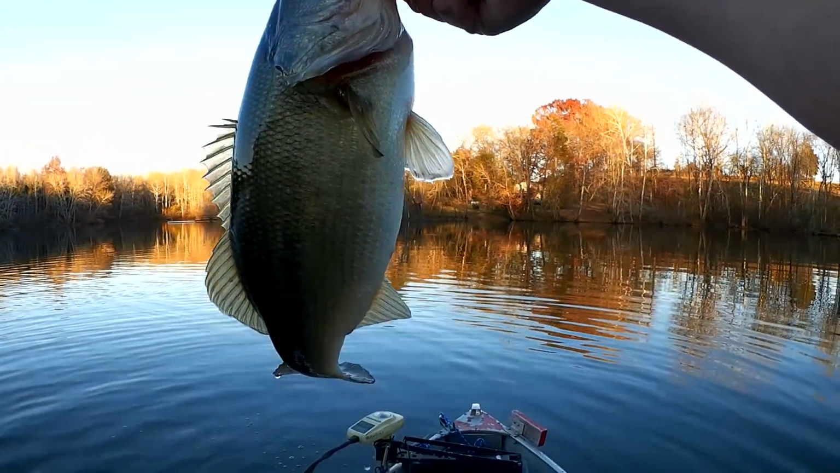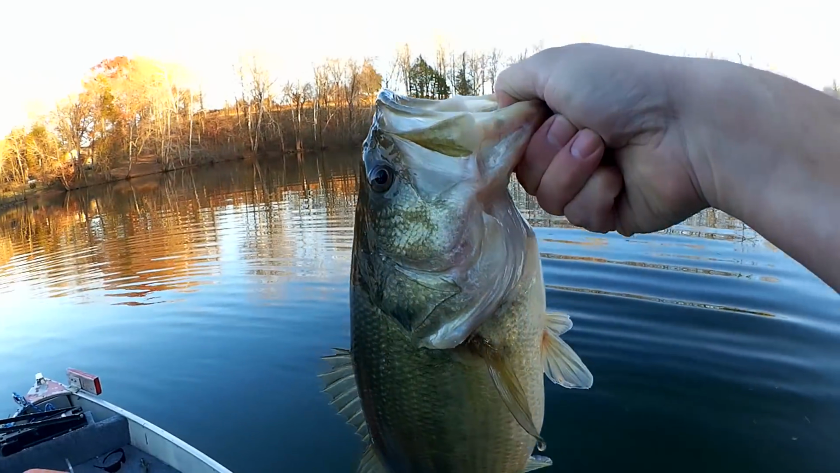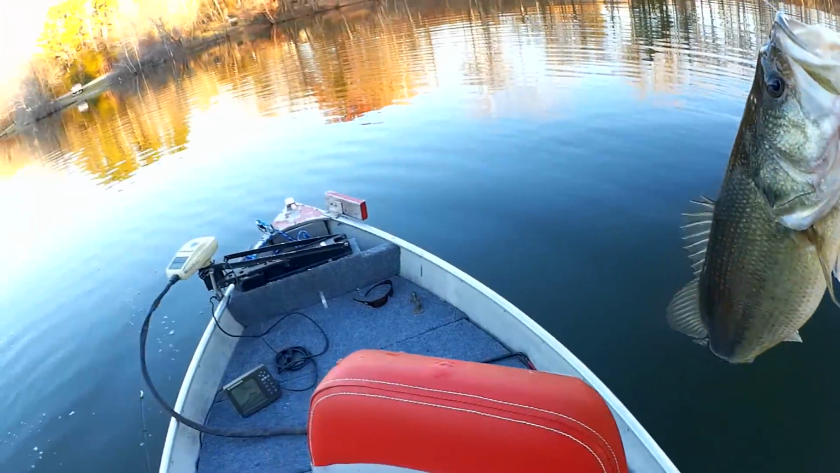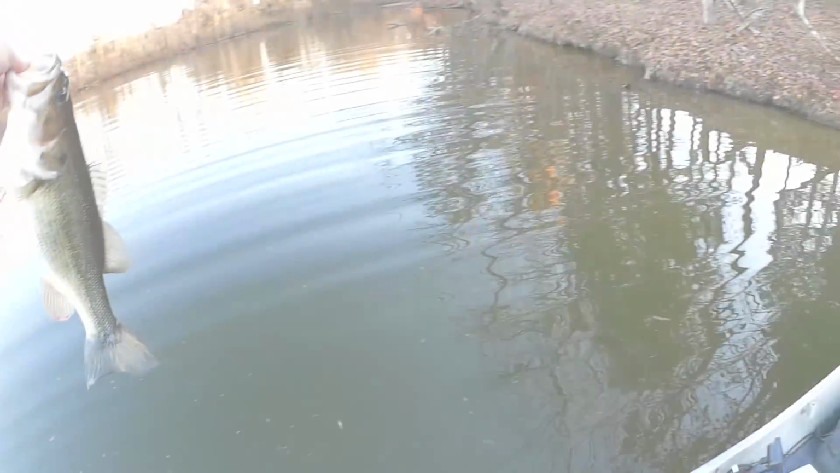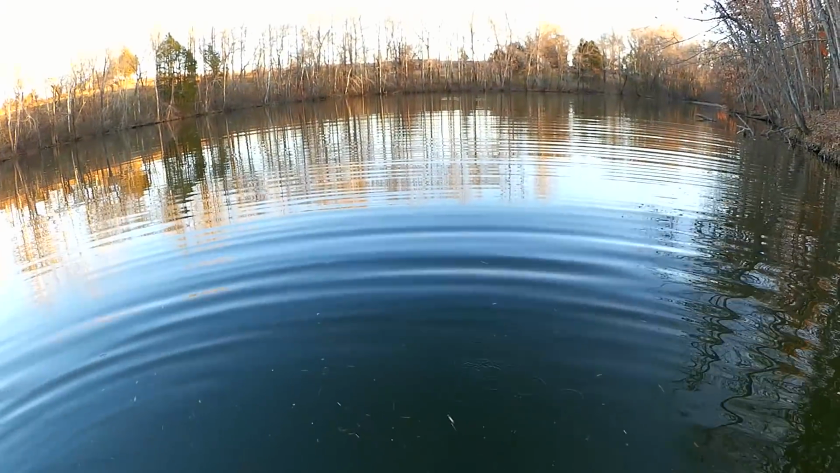Yes. This totally makes the trip worth it. I found one. I used the fish finder. Awesome. Got it. That's a nice one. I need to let it go. Oh my, that was nice.